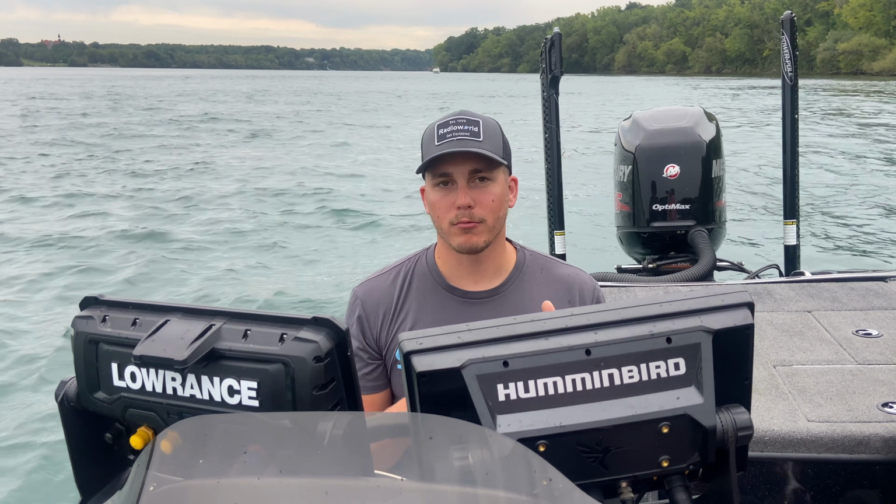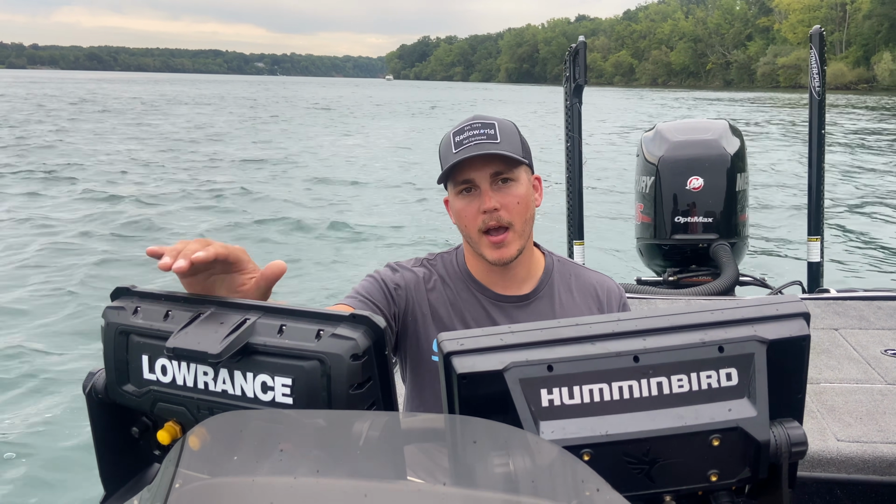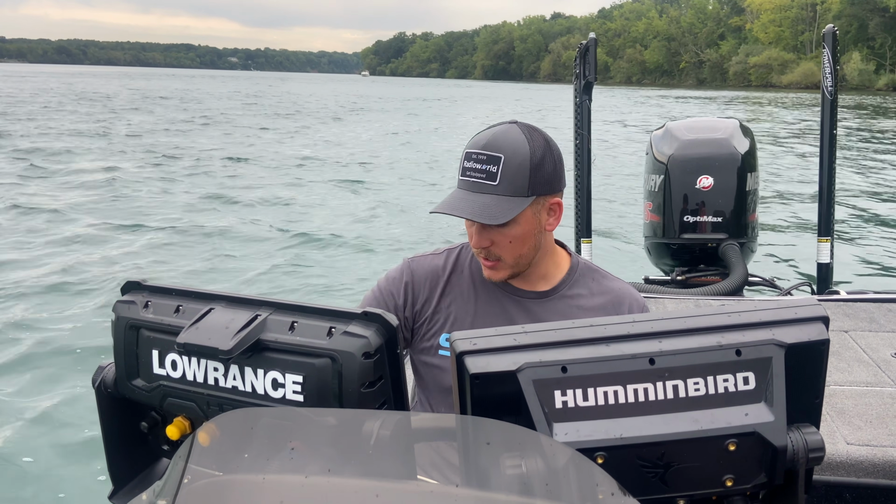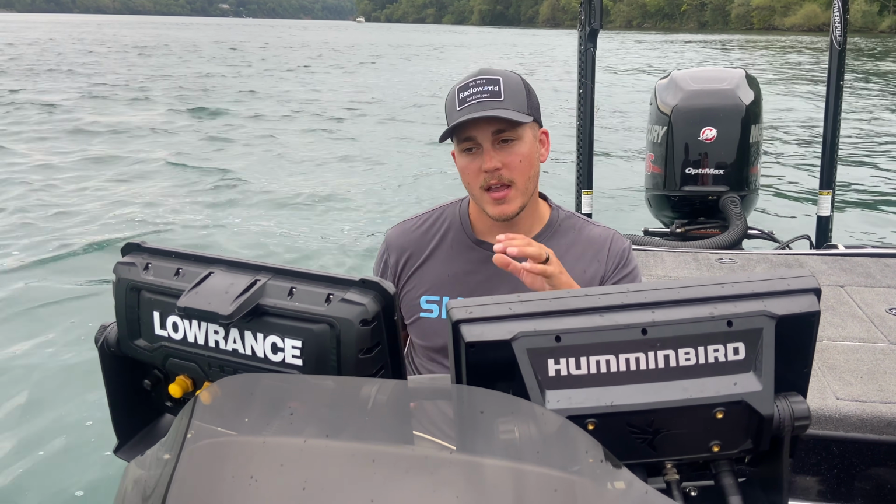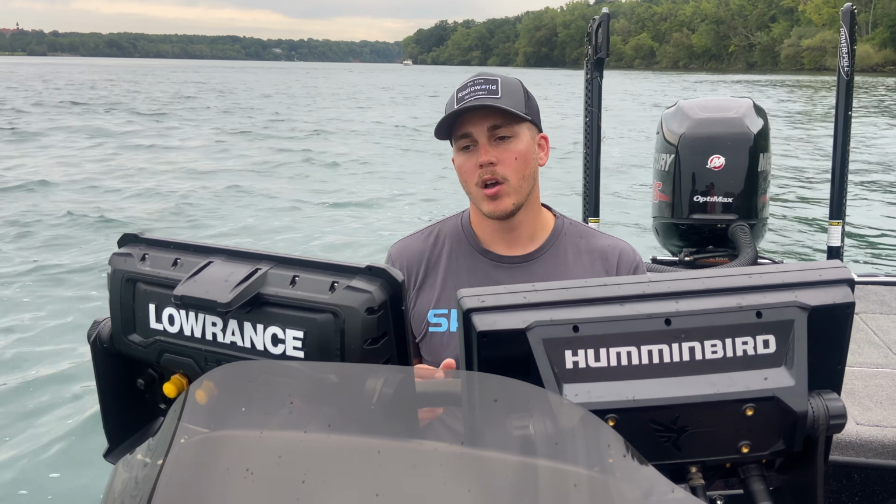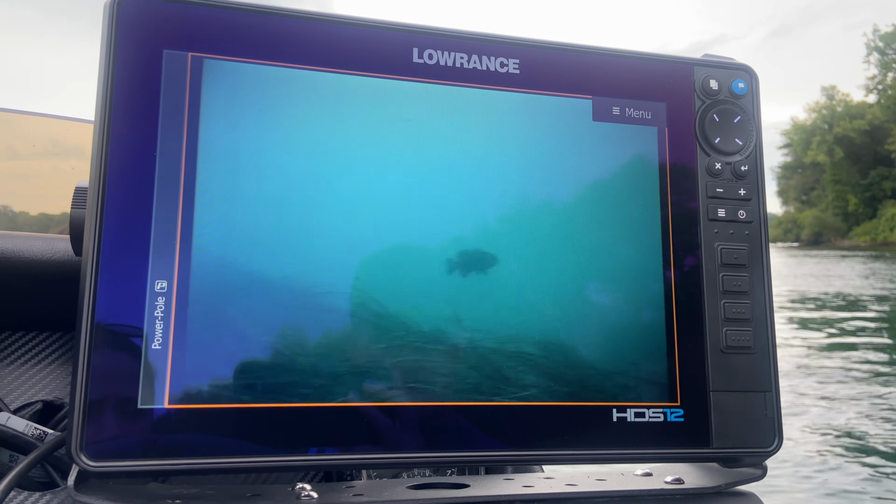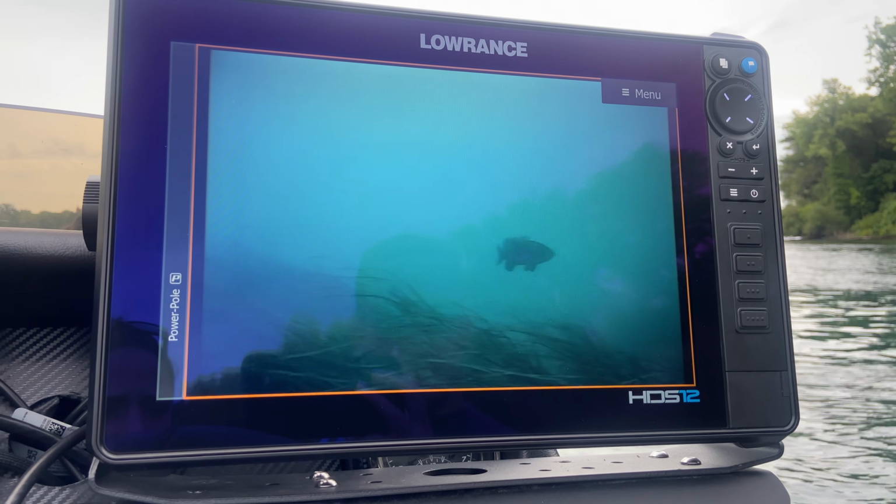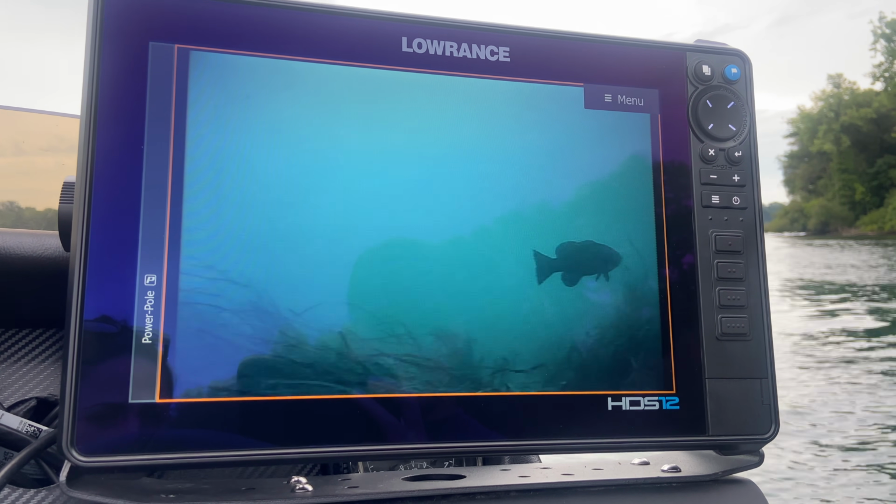One more feature that I really enjoy on the Lowrance is the direct plug-in with an HDMI cord to the unit to be able to display devices like underwater cameras like this AquaView. It plugs directly into the back of the unit, and I'm able to display the camera on all 12 inches of the screen, which does a lot for me in eliminating the glare from the sun and being able to see a crisp image much closer to my face.